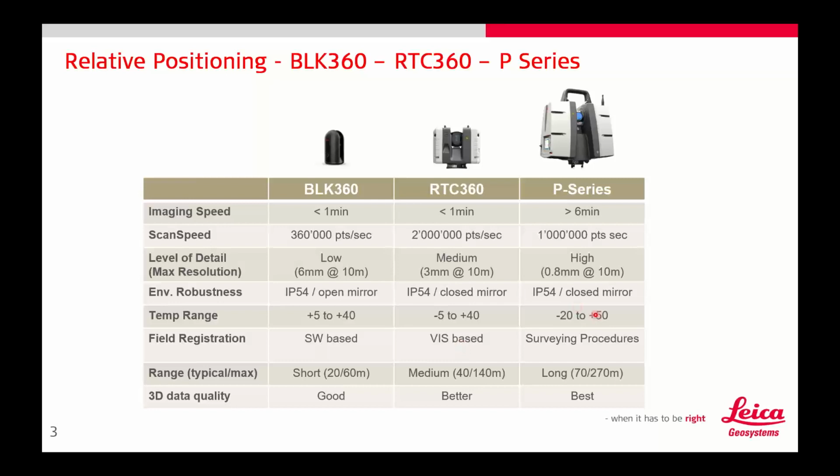When it comes to the P-series, we're looking at the best quality of 3D data, and we're also looking at the best range. This max range is a little out of date. I just noticed this now. That would be closer to what the P30 offered. The P40 and the P50 can actually go up to upwards of 500 meters and above, which is fantastic range. But your field registration is going to be done by surveying procedures.